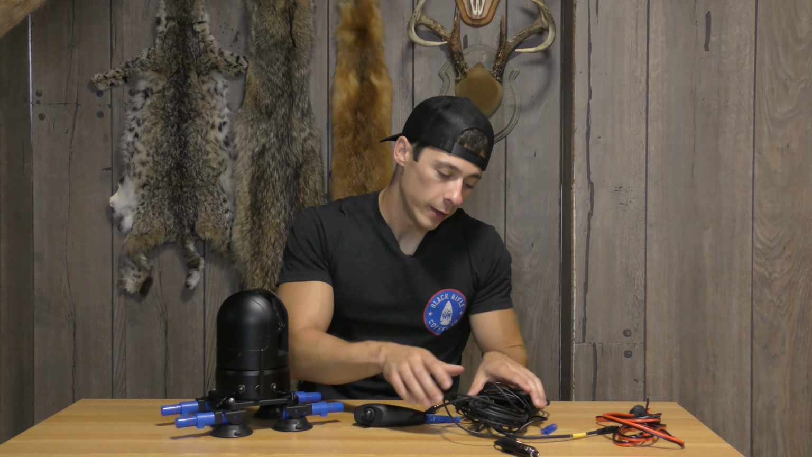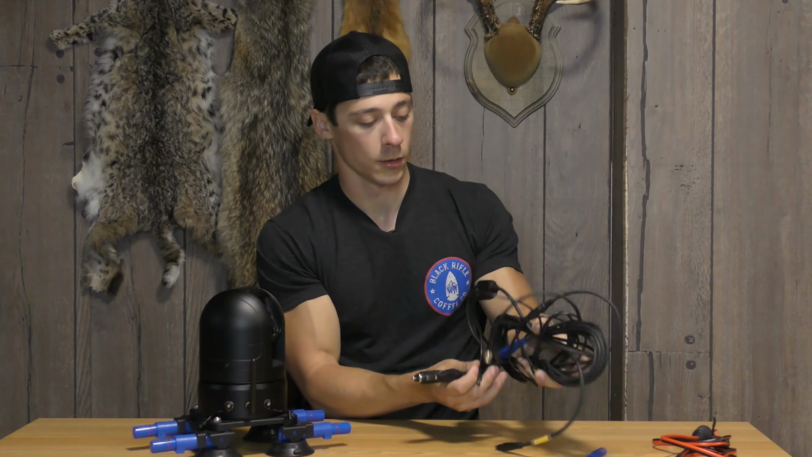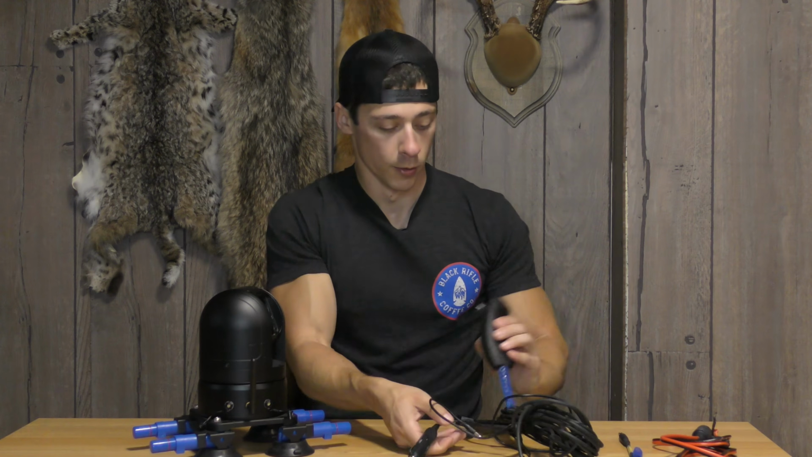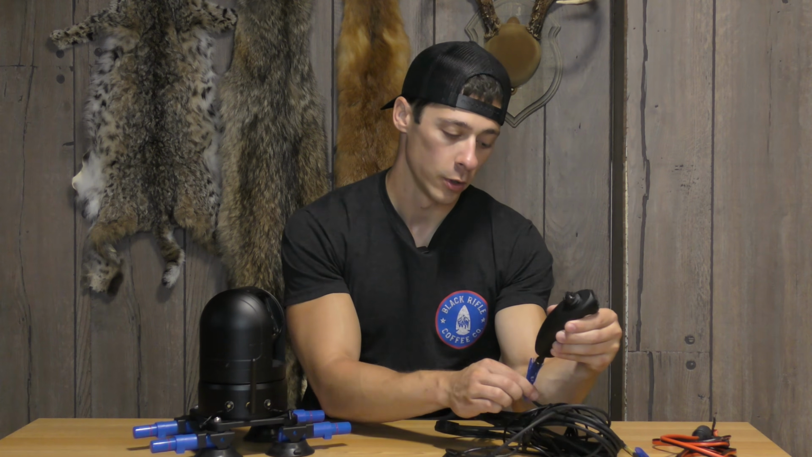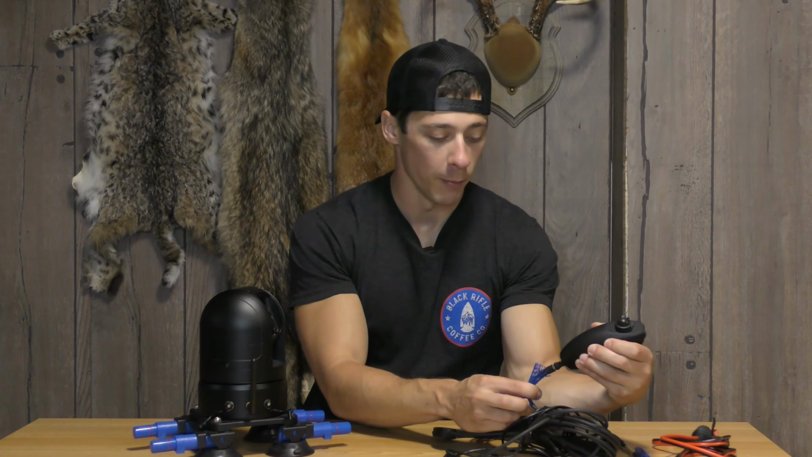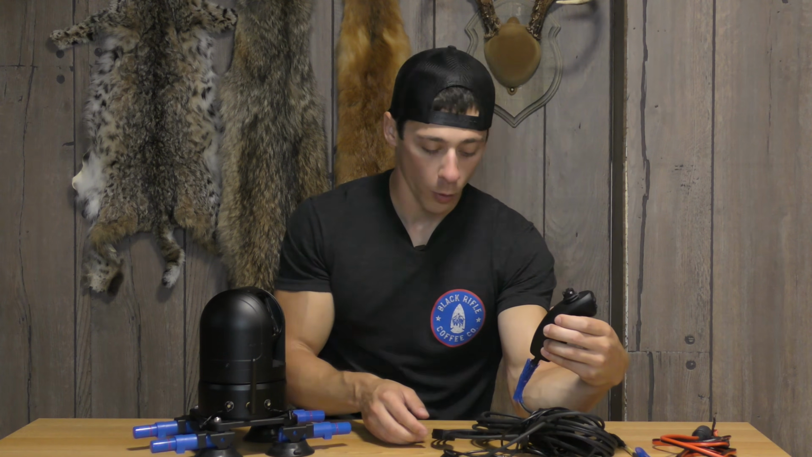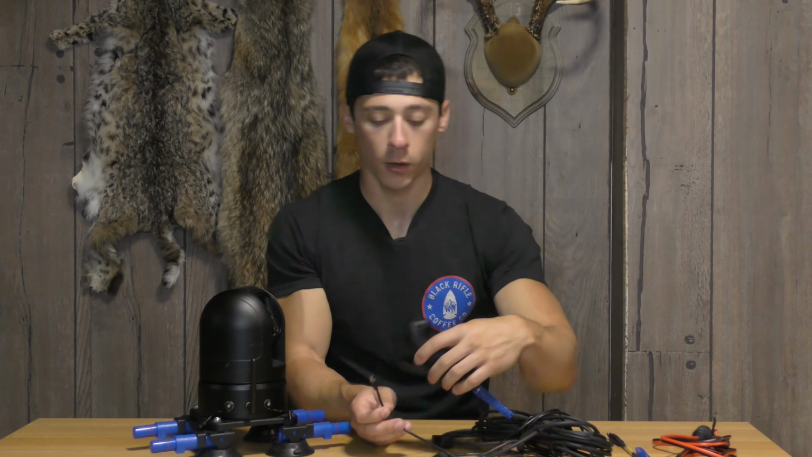If you do want to use a hardwired display, in this wiring harness, everything is bound into one harness, even the remote. So the remote is detachable from here. You've got your female end of your plug on your remote and a male end on the cord, so you can detach that if you want. But if you're wanting to run a wired display in this harness, you've also got a 12 volt connector right here that you can plug into your display.